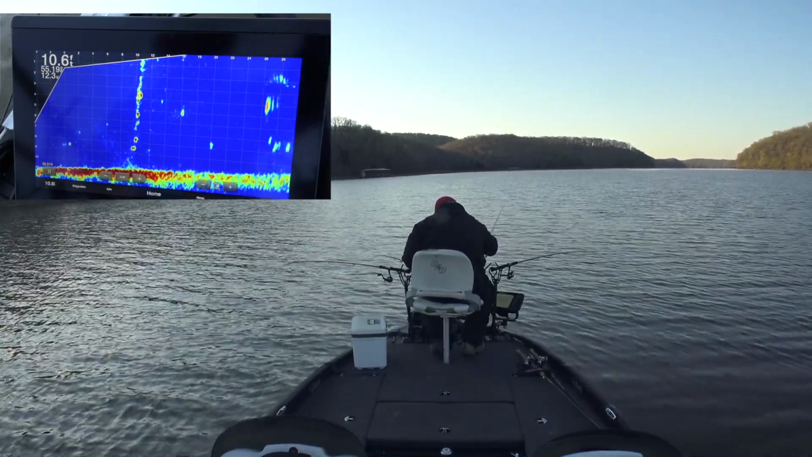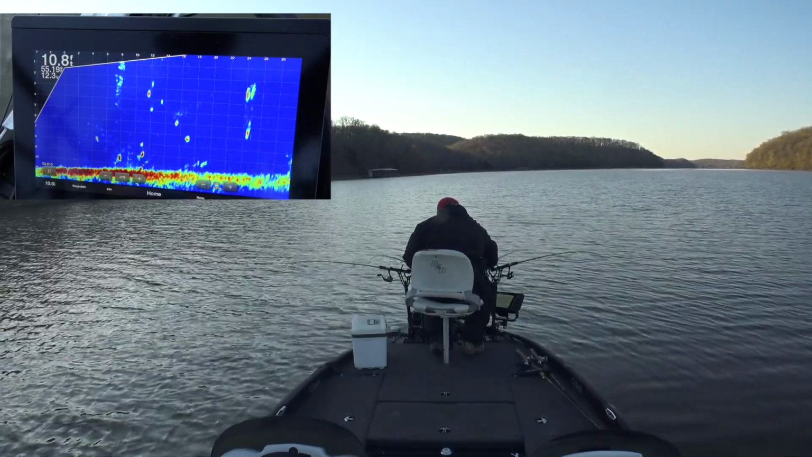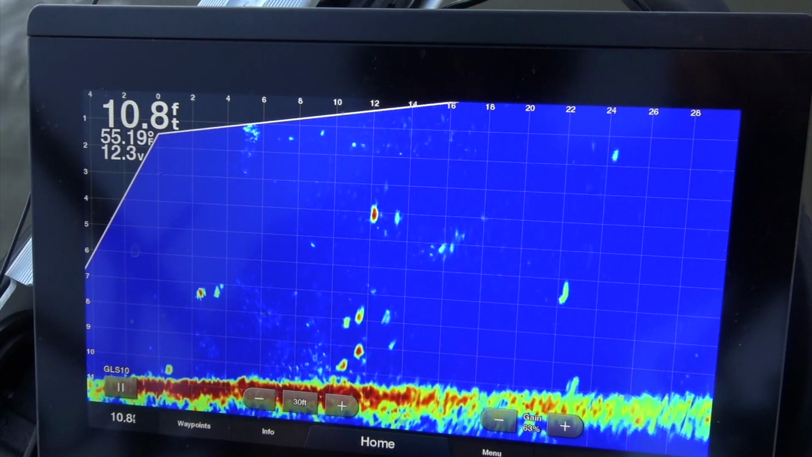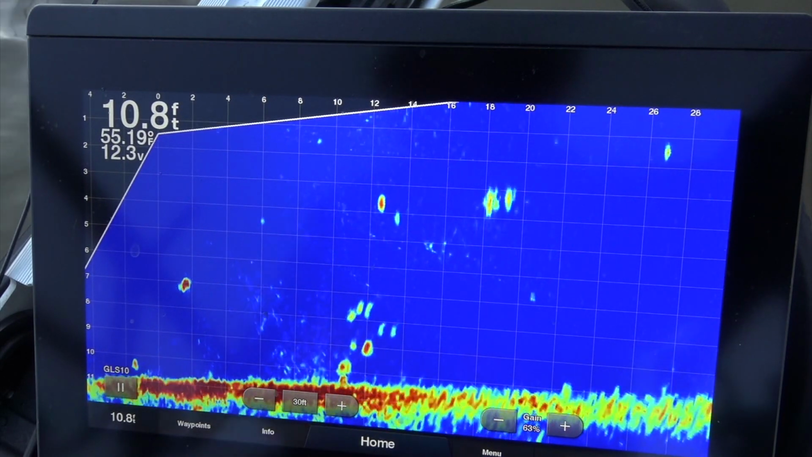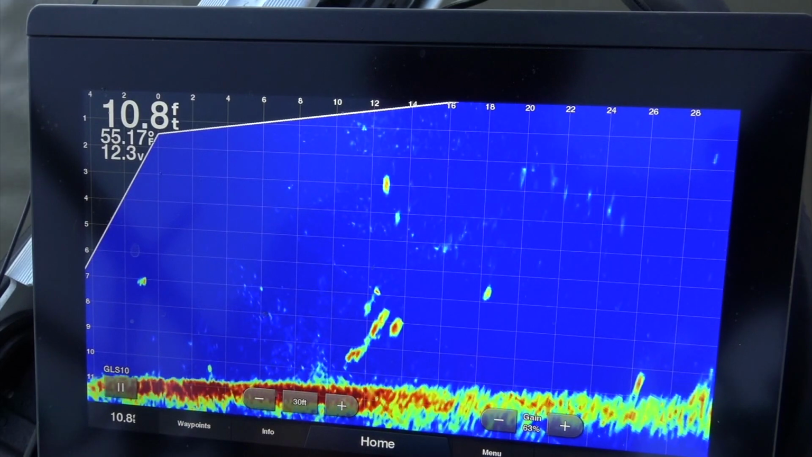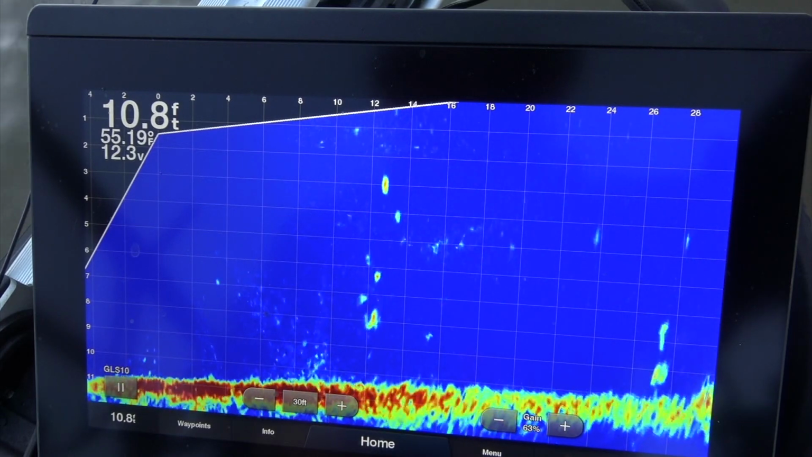Okay, you can see there's fish right down there. Dropped it right down on a little fish. You can see I've got my transducer pointed at that. I'll put it in, and then I'll watch it and raise that up. I'm running it real close to the bottom. Pick it up, you can see my rig there. That's my weight. That's my bait. Fish looking at it. Come on, take it. Let me raise it up, see if I can entice you. No, it's a little fish.